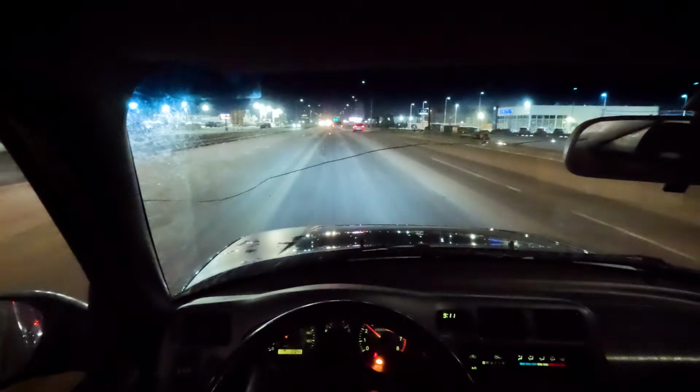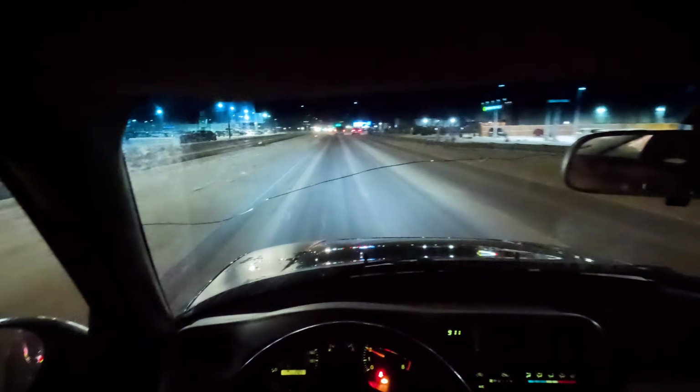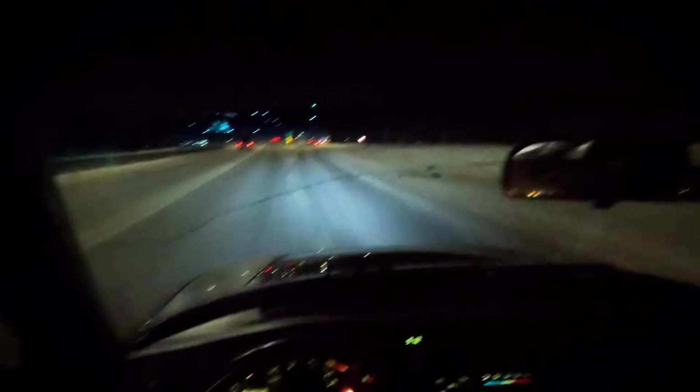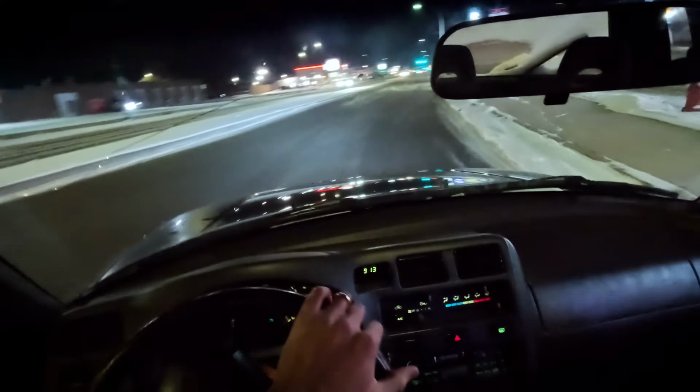While it is not the safest ride, I enjoy using it to commute with occasional travel. The sound system is also impressive for such a basic vehicle. I do enjoy the power windows and the power locks. I'll stop talking now and let you guys enjoy the drive.